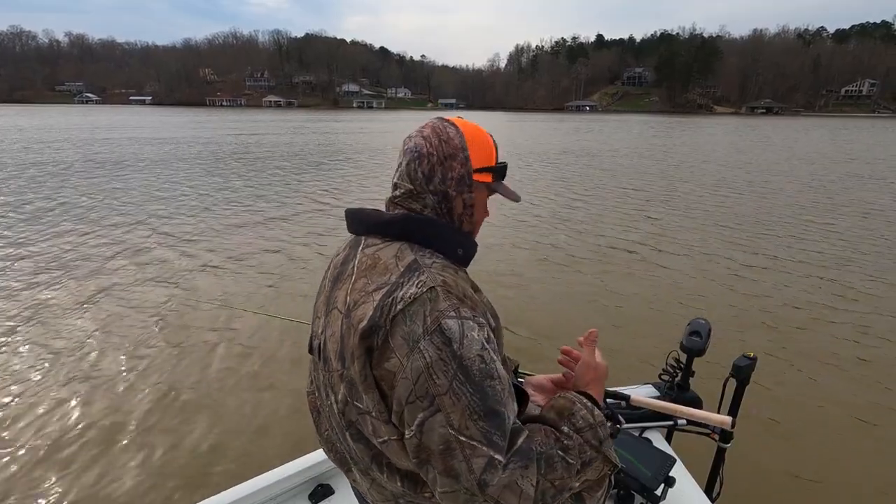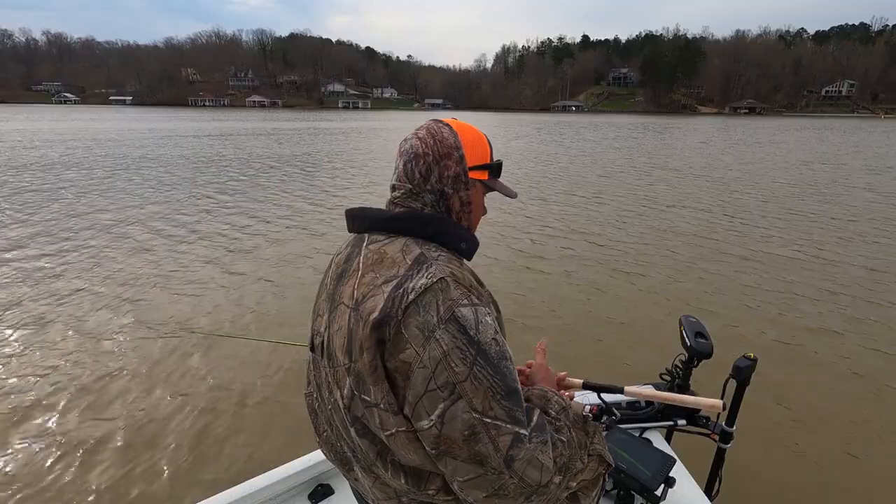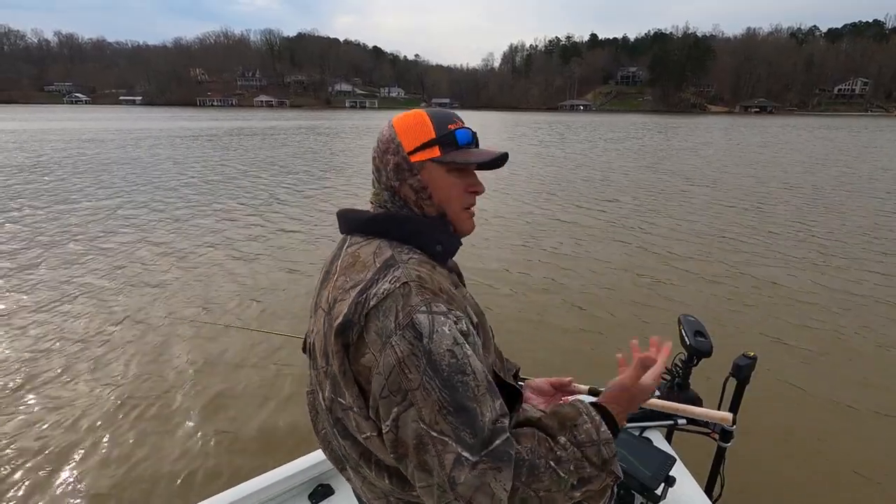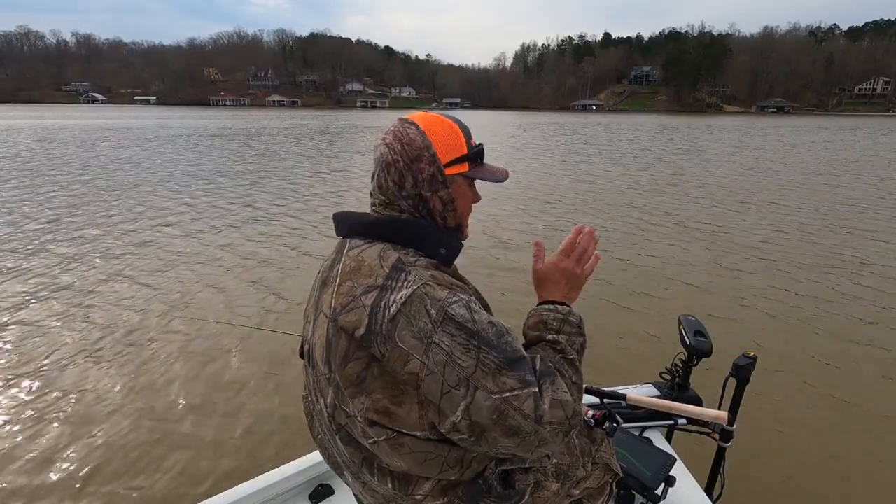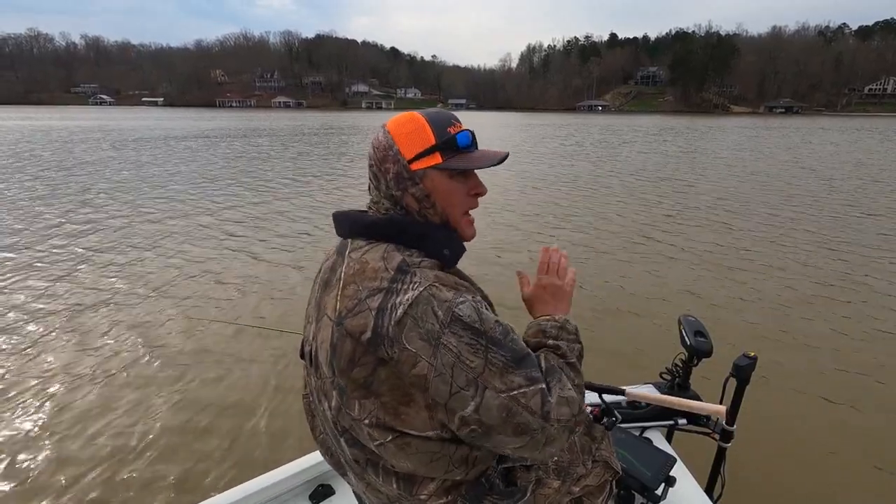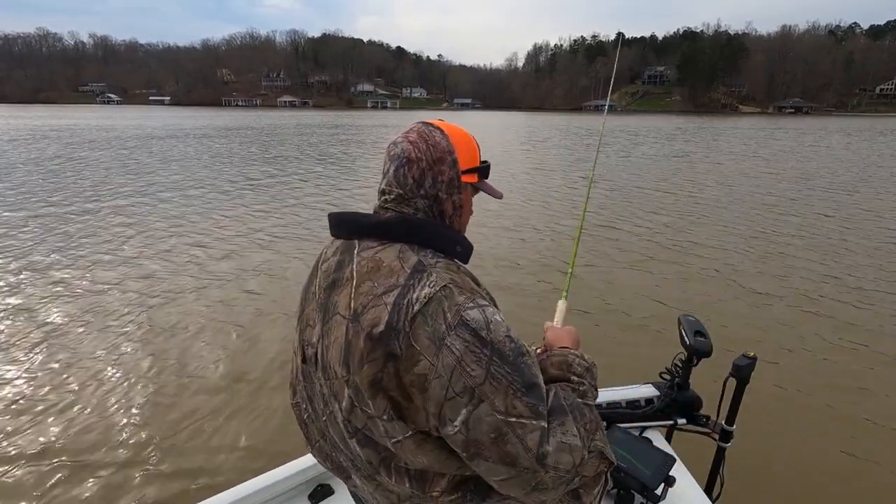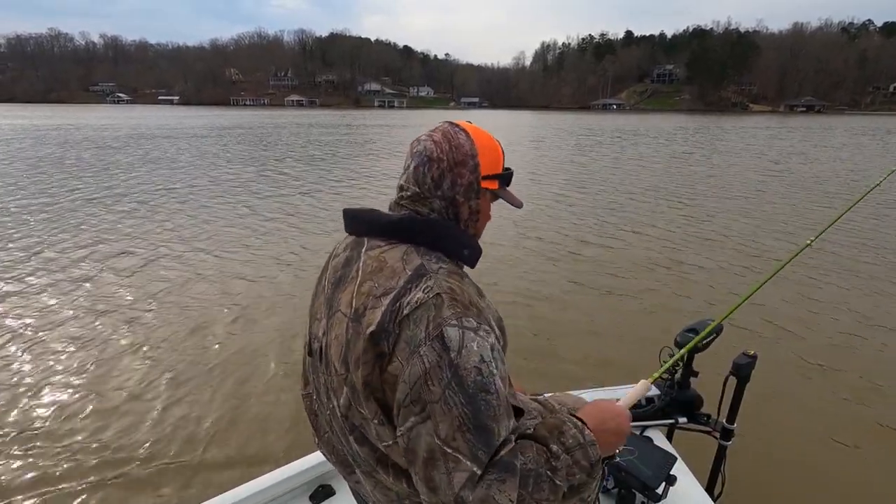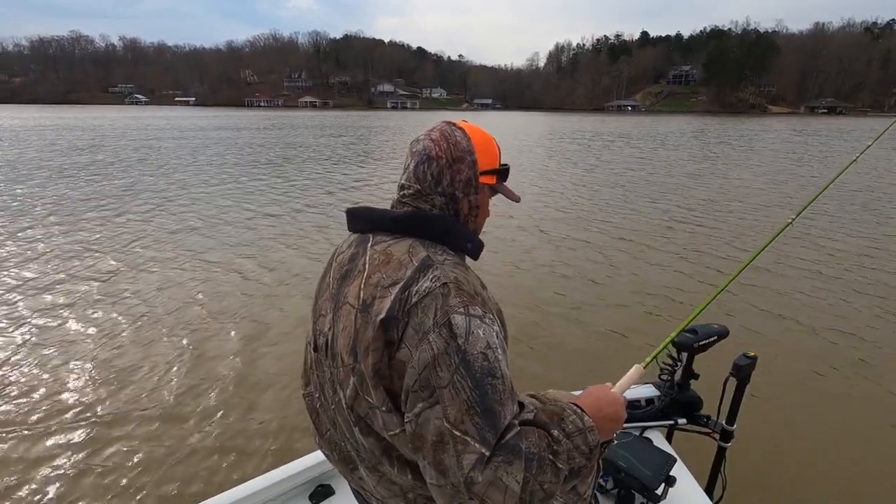Now a lot of times I could start casting at these fish, but we're gonna be fighting some rain today. Sometimes it takes me 2 or 3 casts to get the lure right by the fish or to get him to react, since the water's dirty. So we're gonna bump up to this fish and we're gonna see if we can snipe him without spooking him.